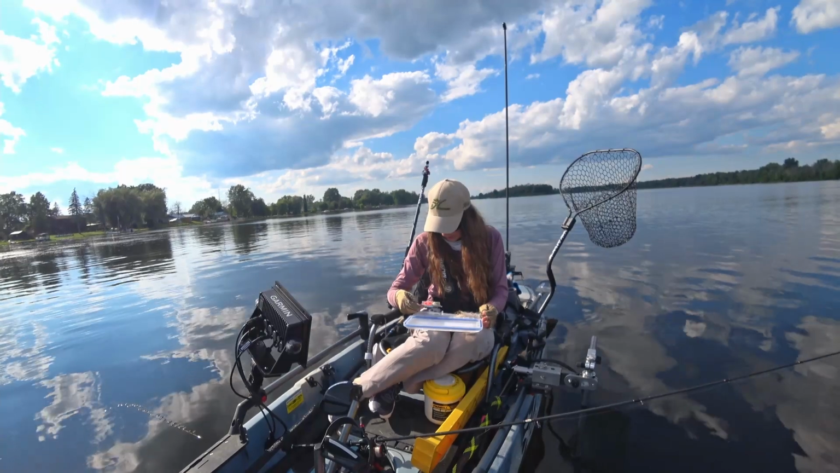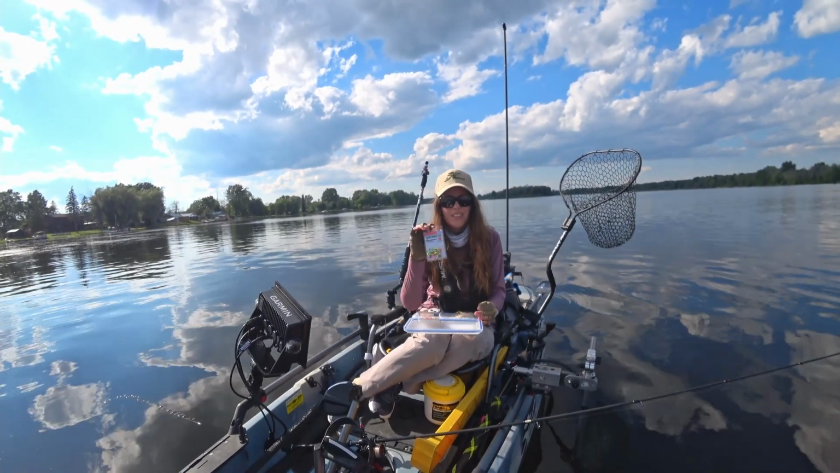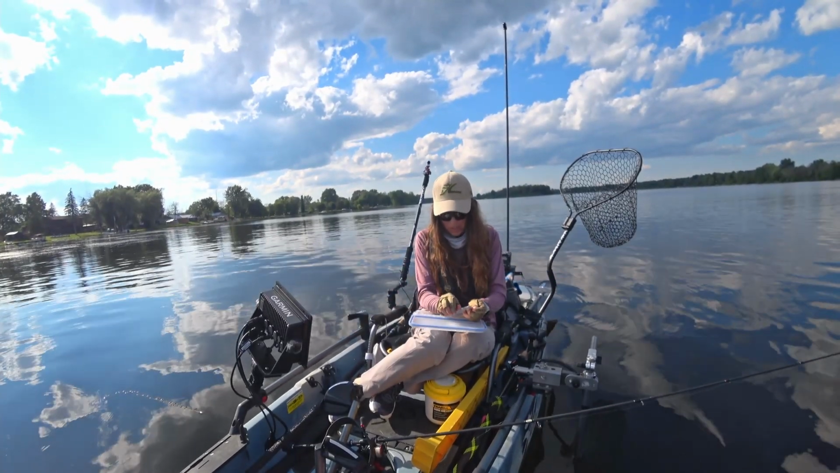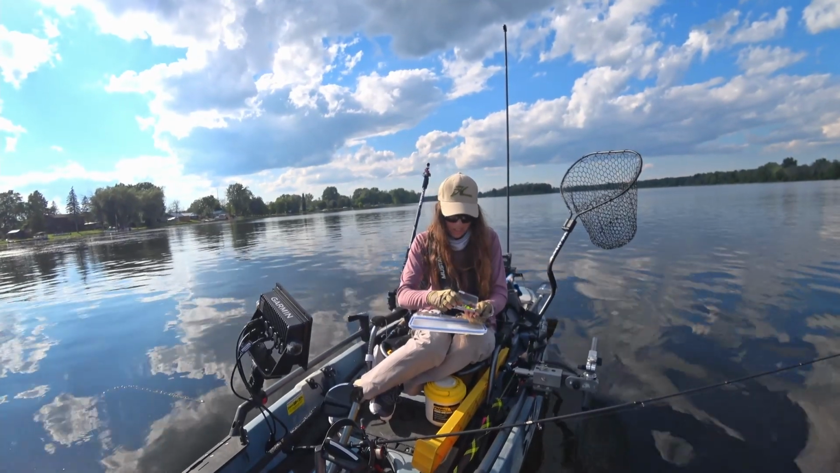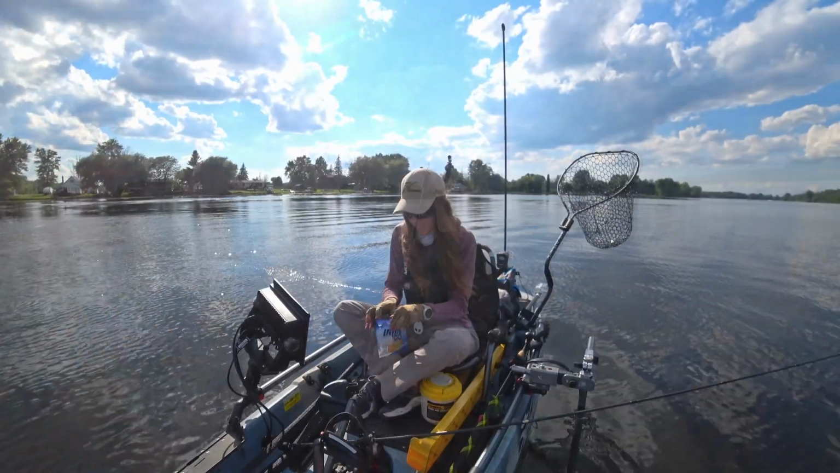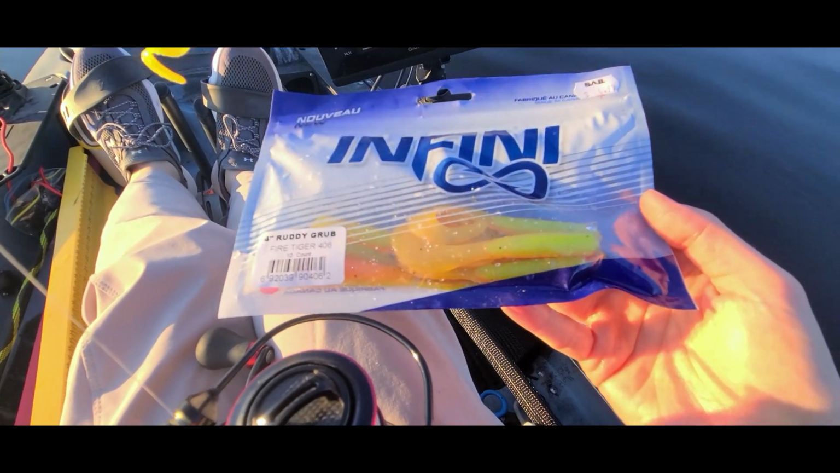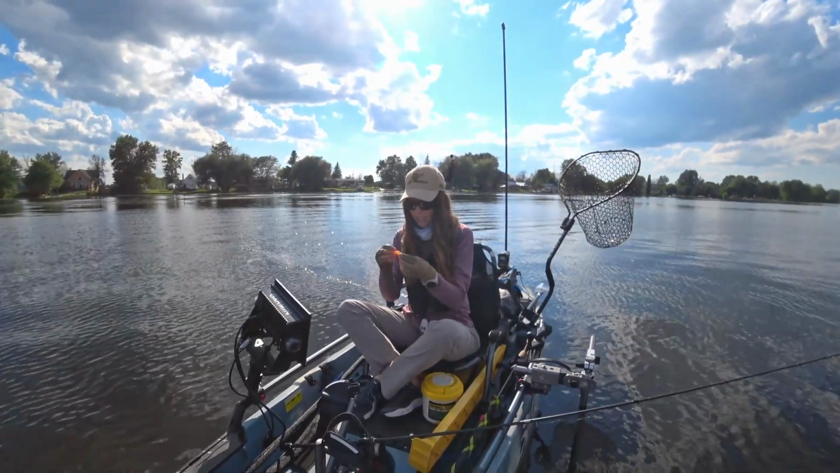I'm gonna go with a 1/4 ounce neon moon eye jig, and I think I'll pick just like a chartreuse orange pink color. Go to the batch. I'm gonna try one of these Ruddy Grub in Fire Tiger. So that'll look good on there.